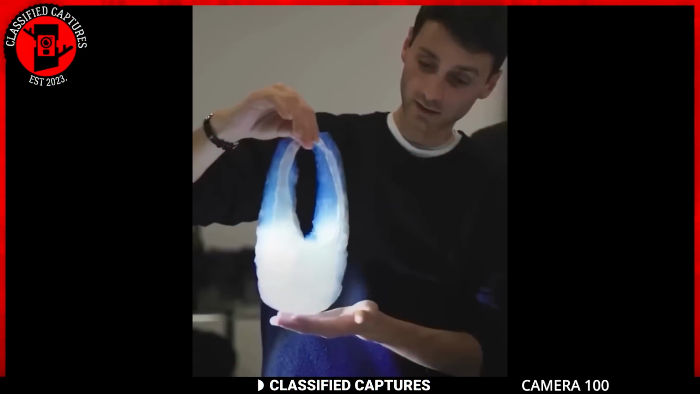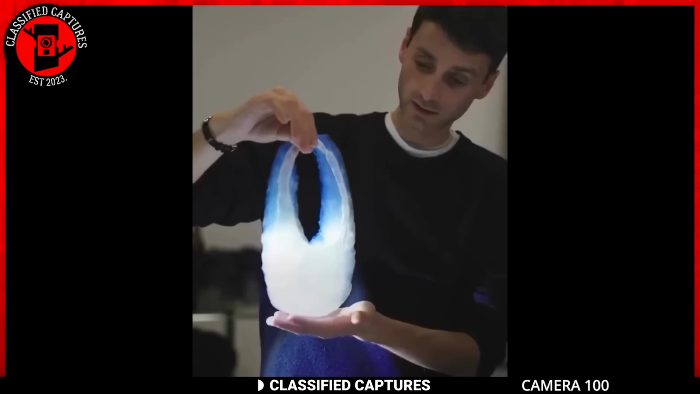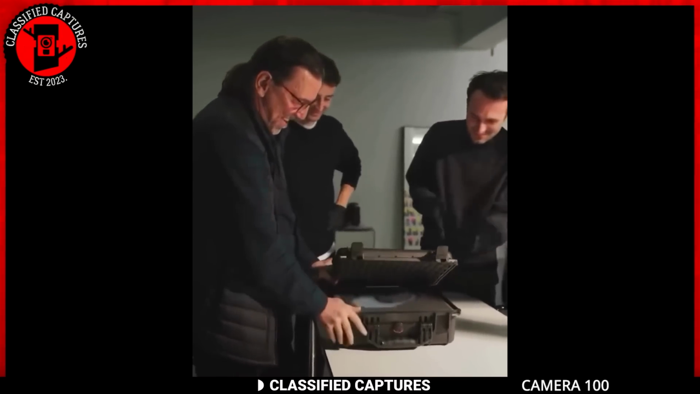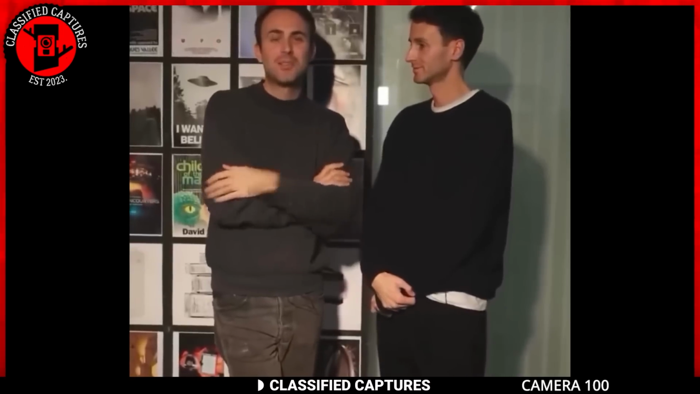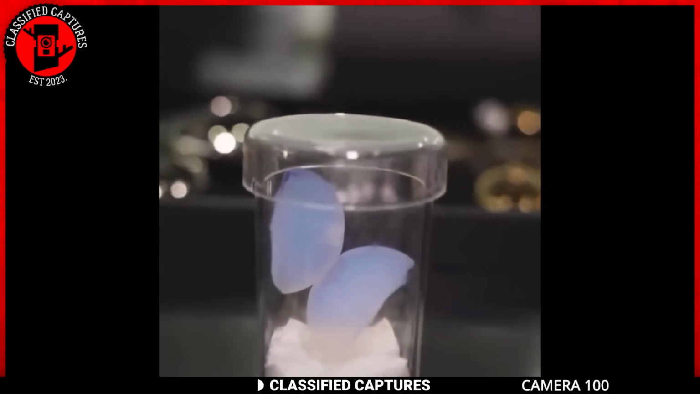It looks like we're taking fashion to another new level. These men just made a bag out of literally nothing. Yes, nothing. Wow. They crafted the bag from an extraordinary material known as aerogel, a substance predominantly used by NASA in their satellites to capture stardust.